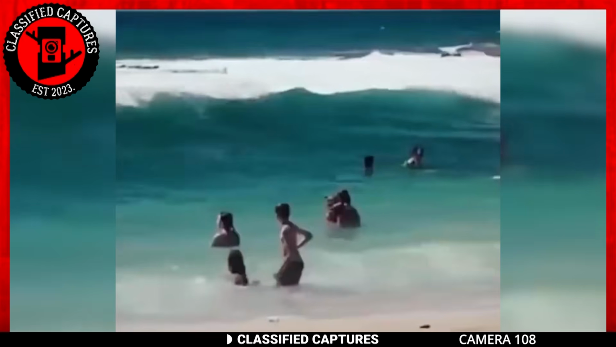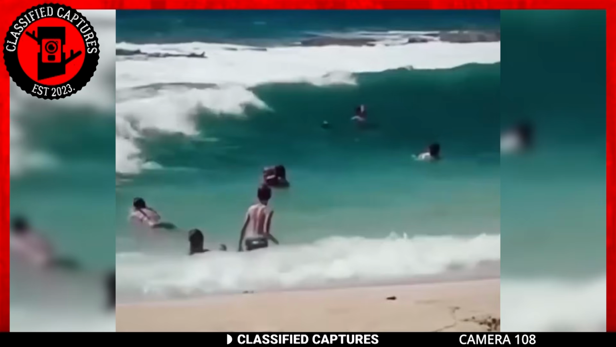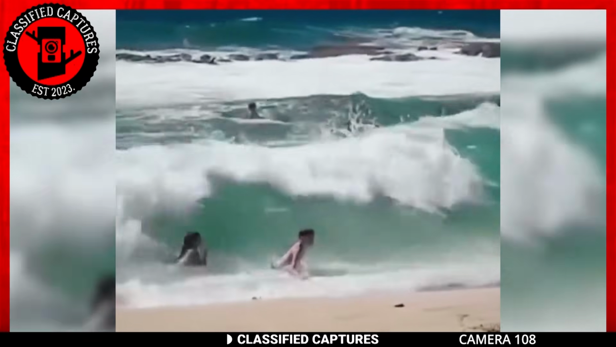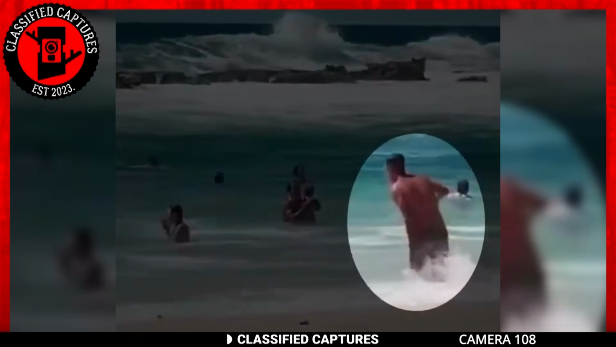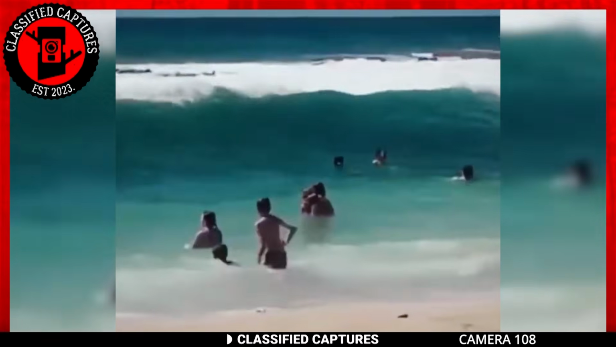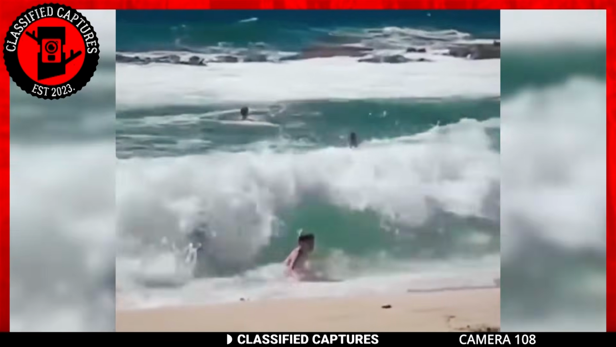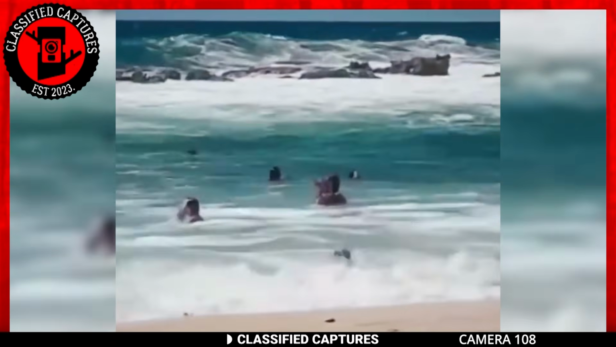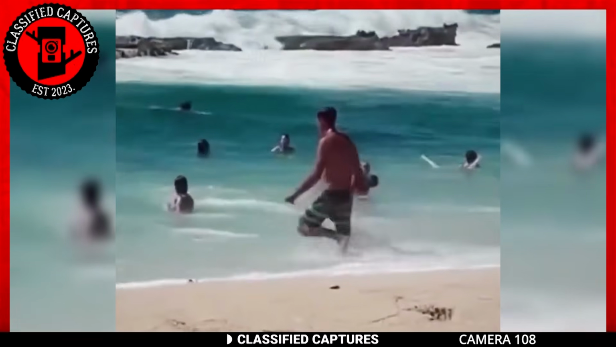Before the wave hits, there's this young boy in the scene, but as the wave rolls back out, something unbelievable happens. The boy somehow morphs into a full-grown man. It's like he hit a fast-forward button on his life underwater. Now, we're left scratching our heads. Is it some sort of camera trickery, an optical illusion, or a glitch in the Matrix? What do you think? Share your thoughts in the comments.